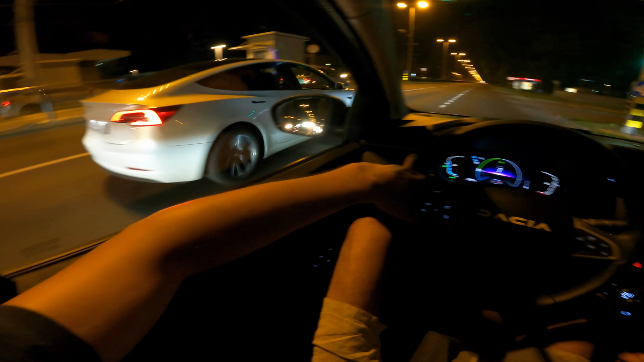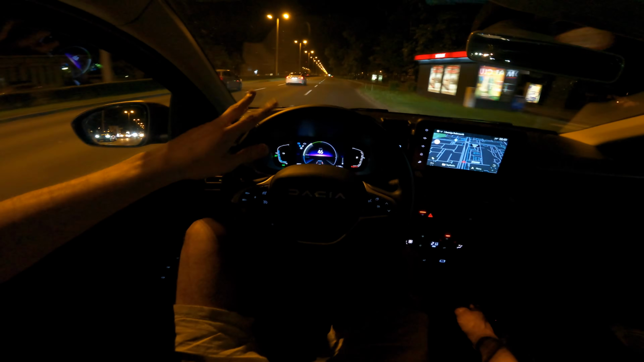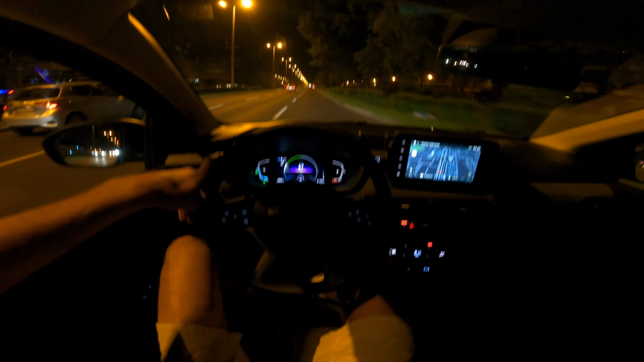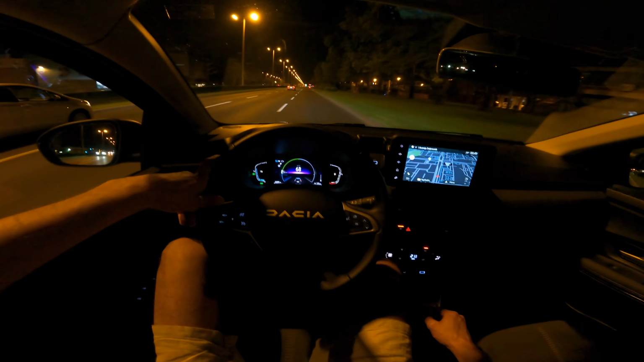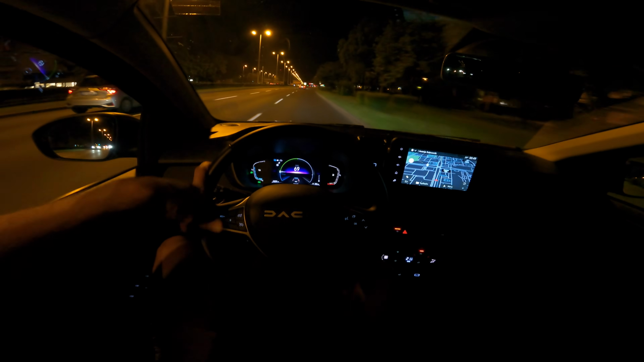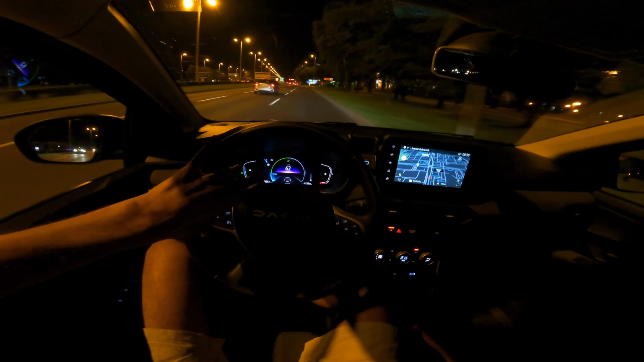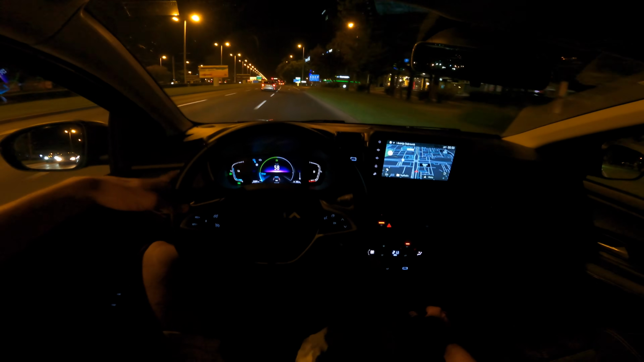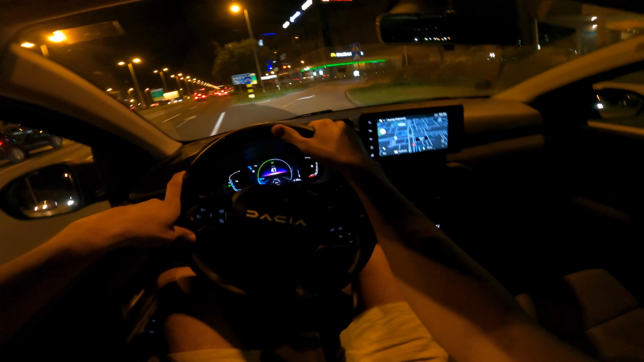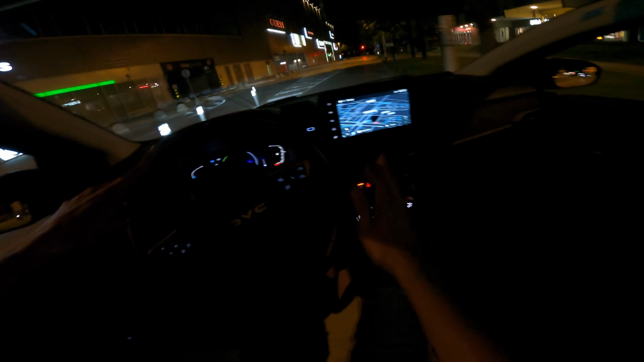Now a little bit of info there. These cars, 3 years old now, go for 35, 30. Just throwing it out there. So it's very close to this car. Massive difference in performance, comfort, soundproofing, luxury, everything else, infotainment.